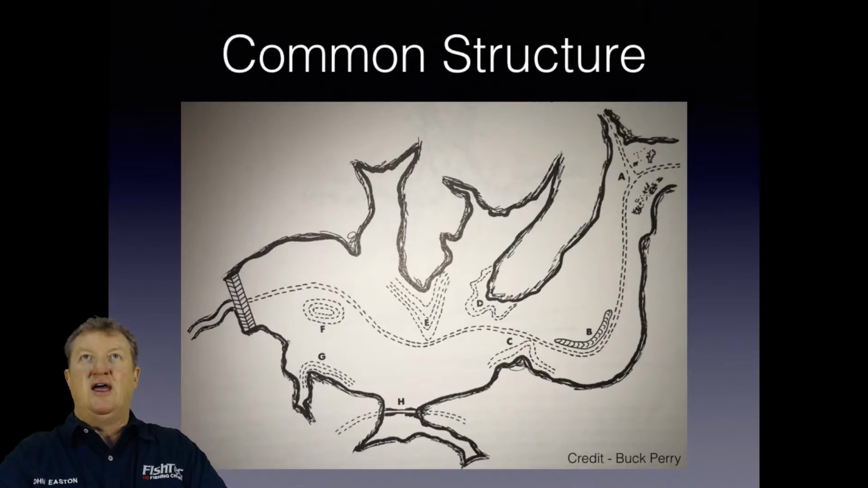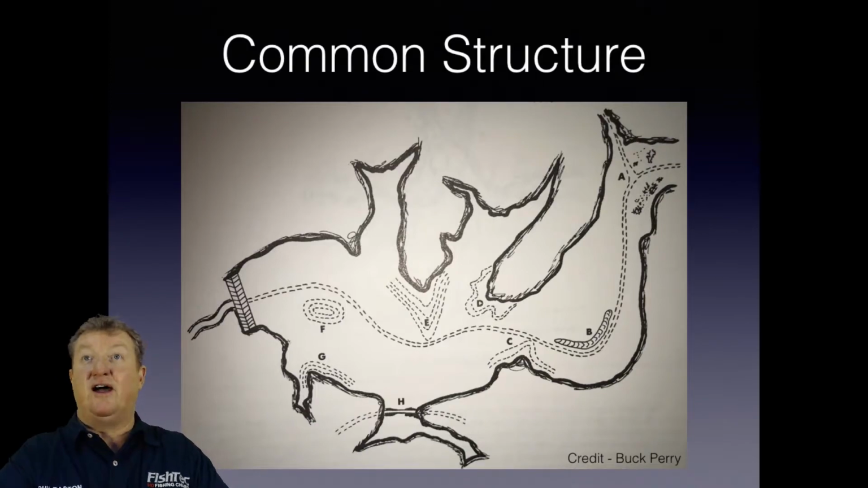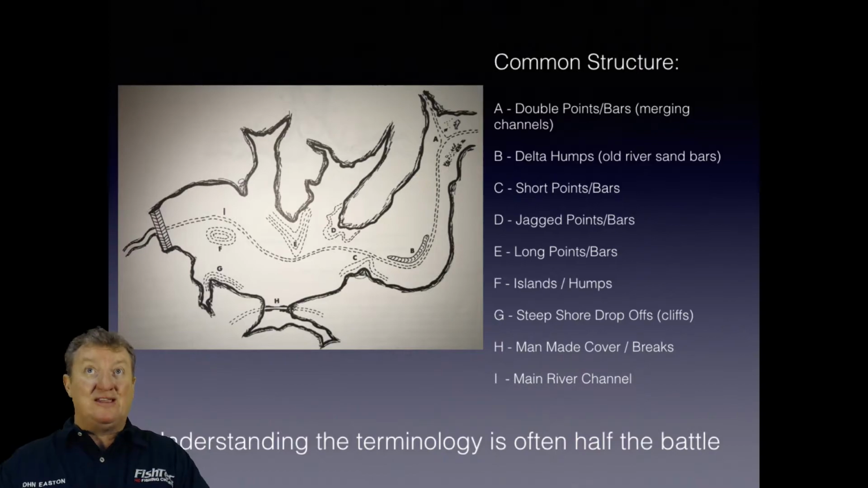So, common structure: he's got this labeled as A, B, C, D, E, F, G, H. I've added I, you'll see just now. There is an I. I don't know why that was left out, but anyway, you'll see right up on the top right of that diagram is double points or bars. We refer to points as points. Buck Perry's books refer to it as bars.